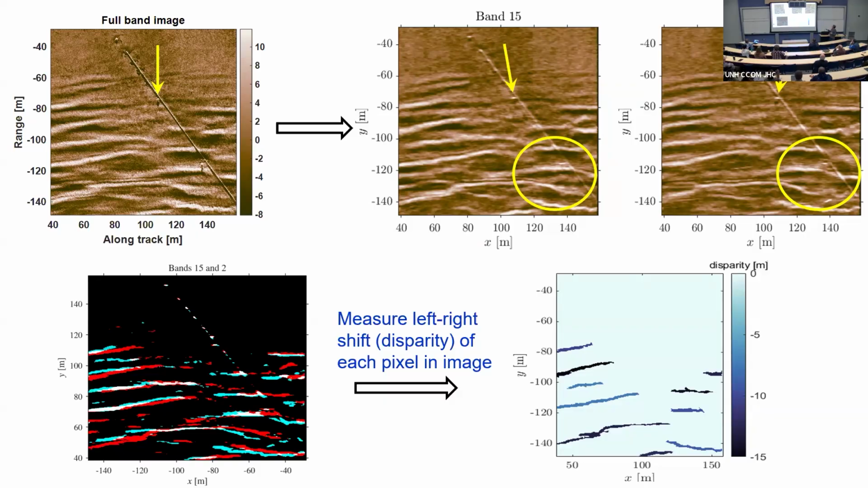It's easier to see the shift down here. You see this feature? It's moved about 10 meters. That little kink is right there, and that little kink has moved over here. So just because we've looked from two different directions, we've shifted where that bright focal region appears in the image.